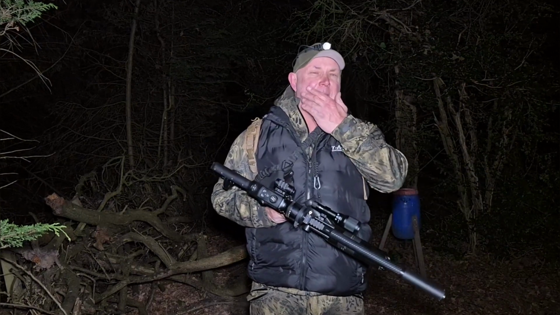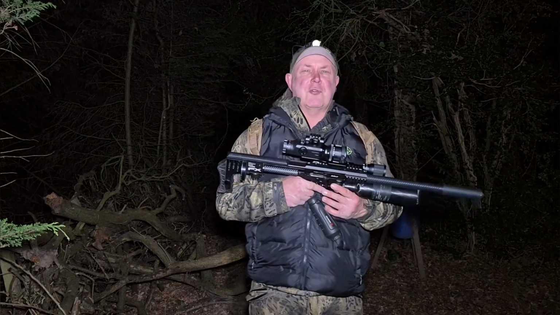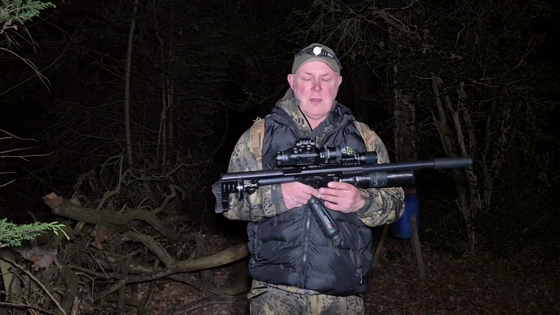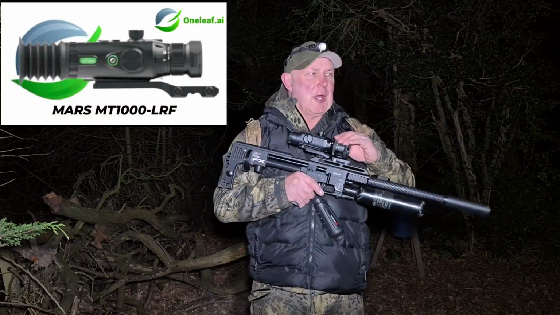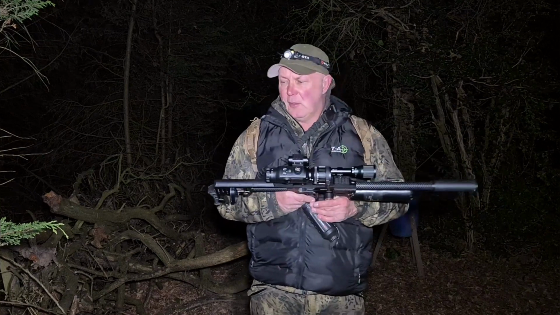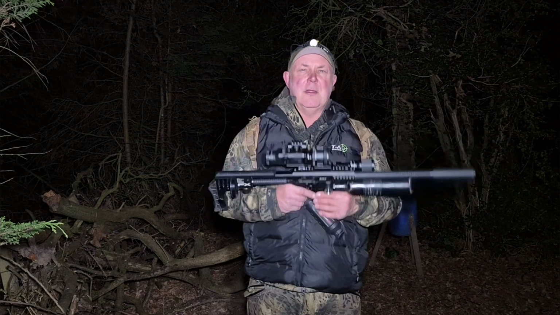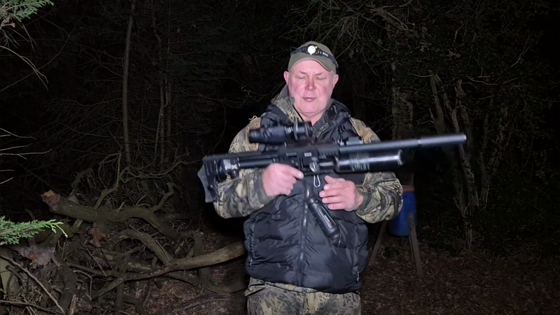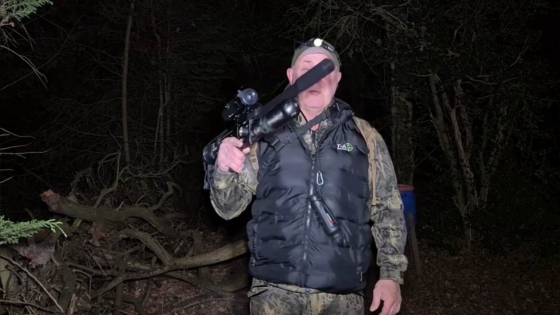Yeah, I'm really gutted about this, but never mind. I think I might have to try and get the Oneleaf MT1000 thermal scope. That'll make this job a lot easier. But for now, let's head back, and hopefully we can take on a few more rats and basically just show off what this amazing scope can really do.